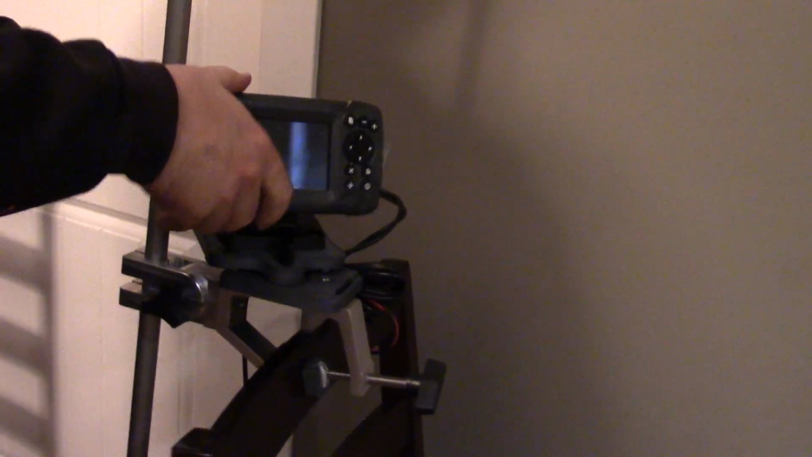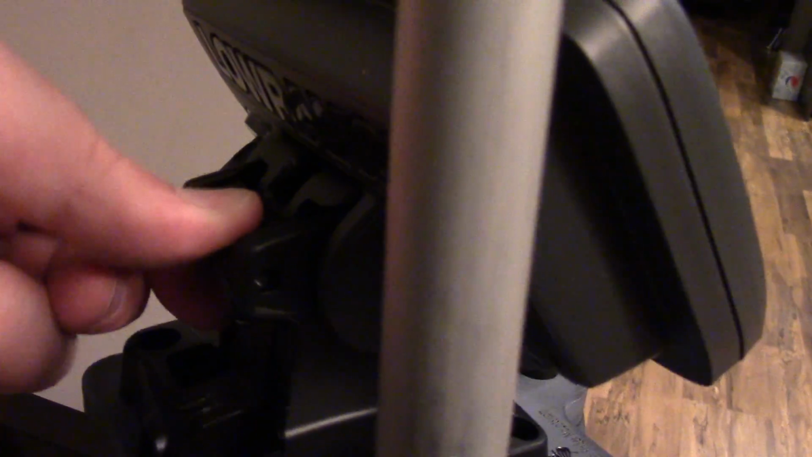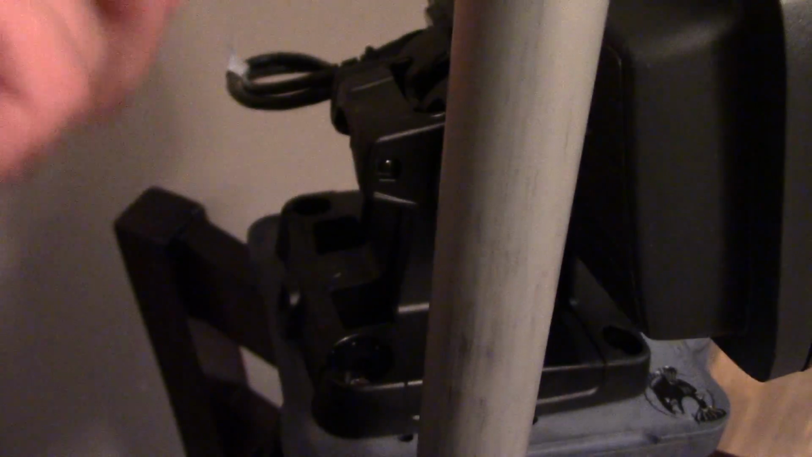And of course, again, as I was showing you, you can swivel this guy around wherever you want it, and through their tilt mechanism, you can tilt your screen and lock that guy in. Right back here on the Lowrance systems, they have this little slide guy like that. To tilt it, you just pinch that and then it locks in again, and then you can lock it in if you want. I don't even bother locking it anymore.